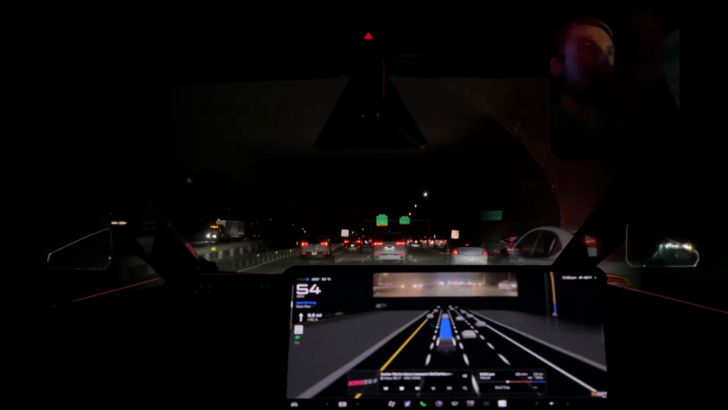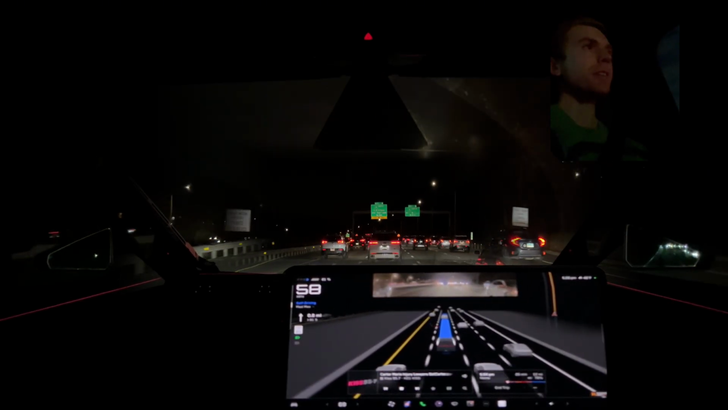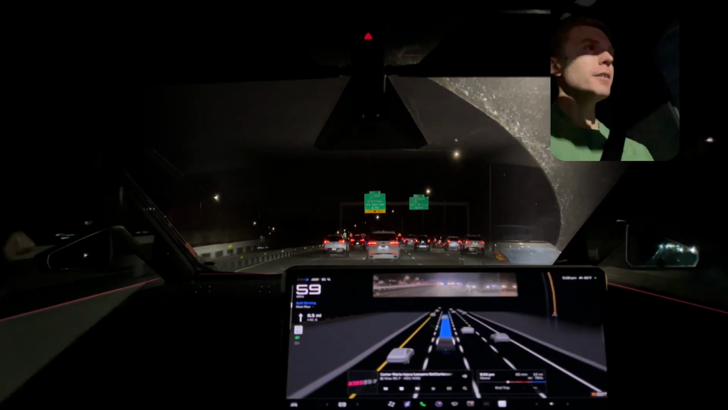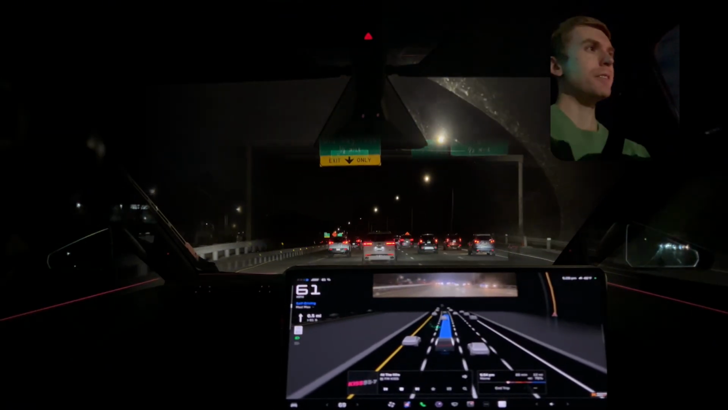I feel like I'm in a bubble of safety here, guided by the magic of Full Self-Driving version 14.